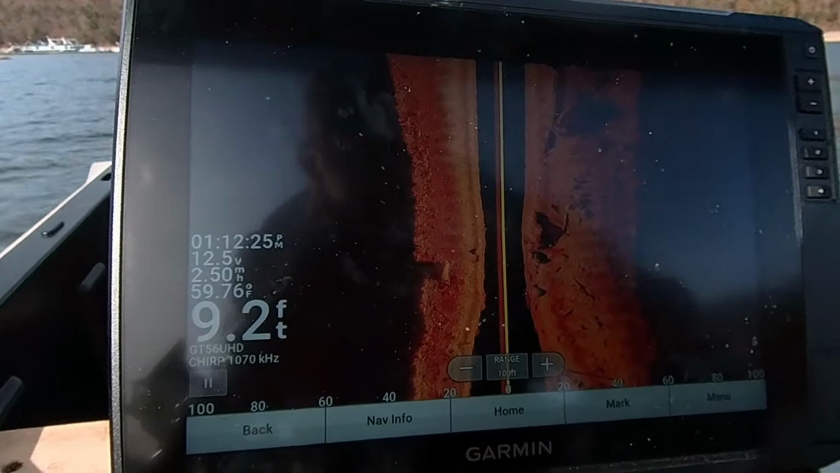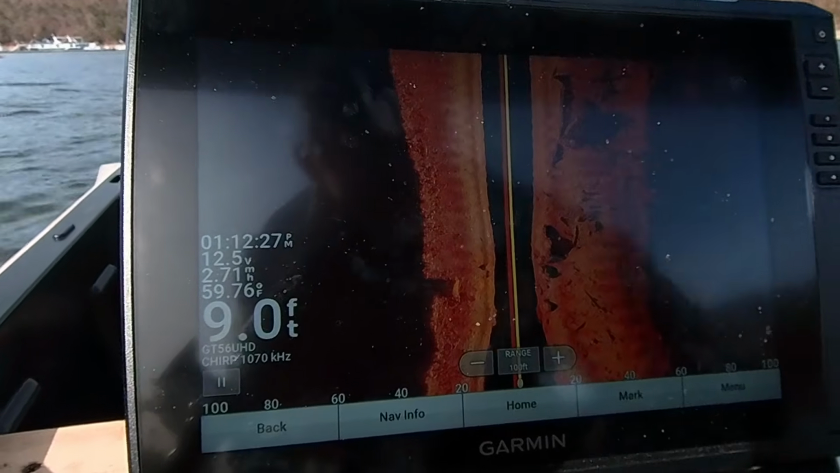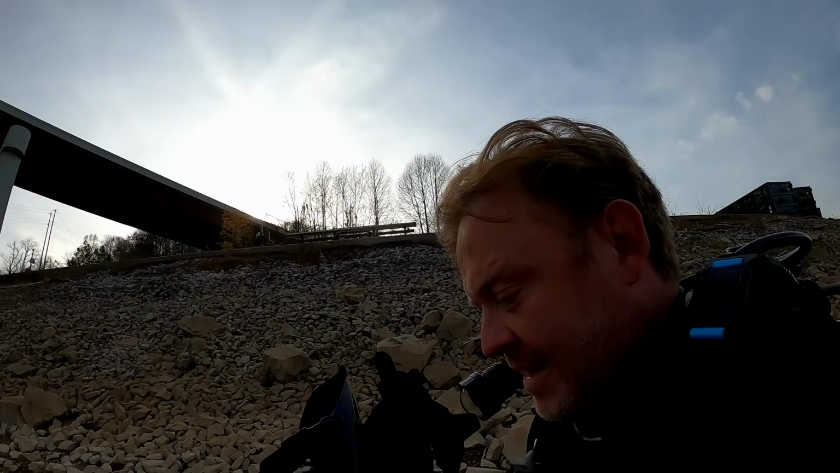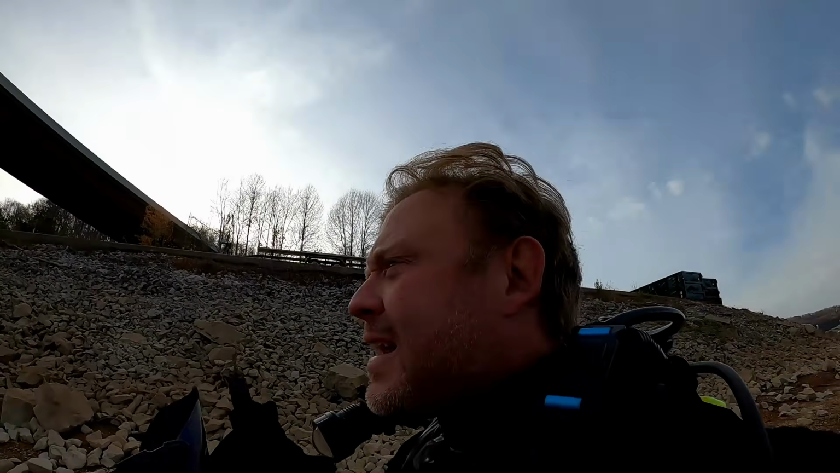All right, I'm gonna try and keep my composure, but that right there on the right side of the screen, that looks like a car. Let's get in the water, see what we're looking at here.